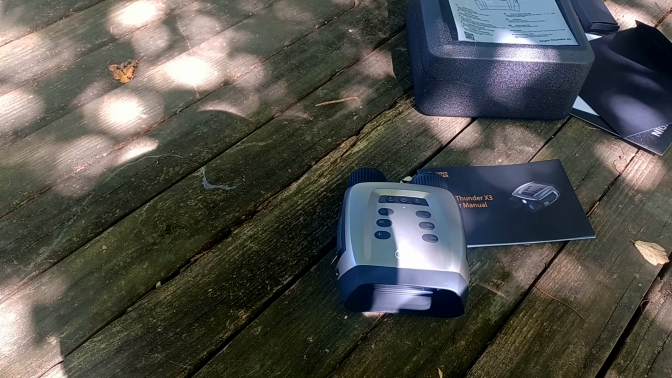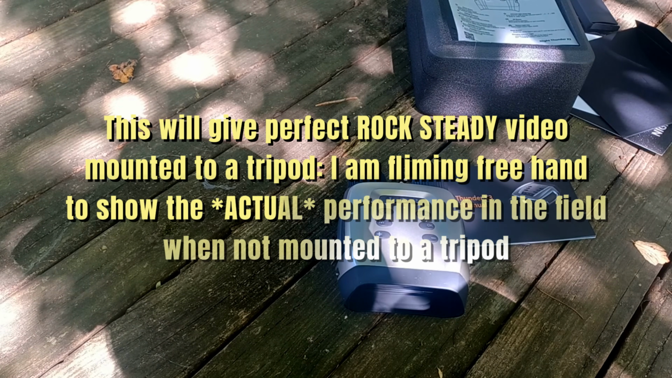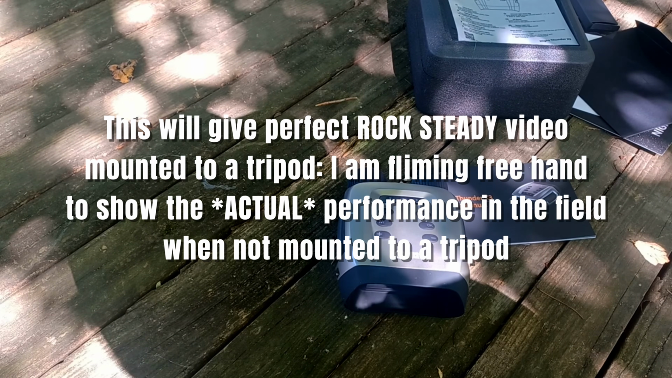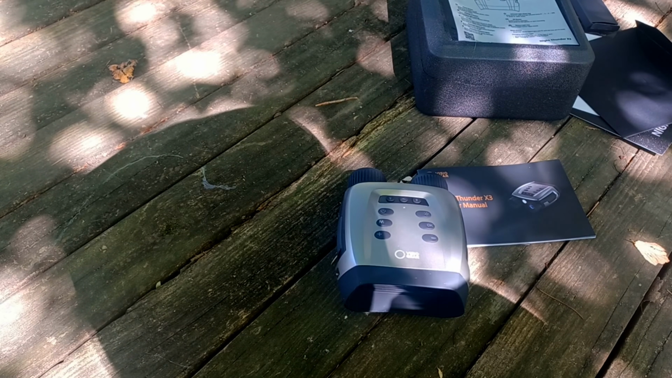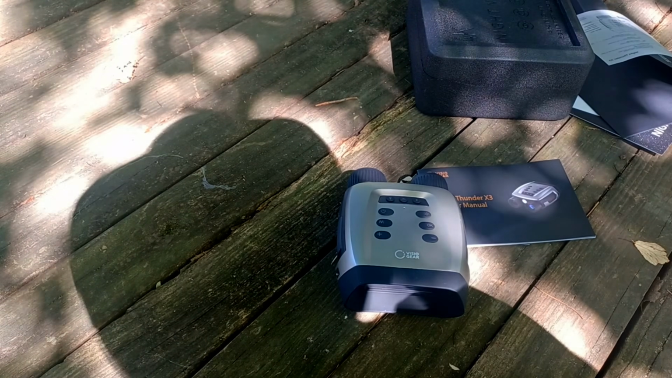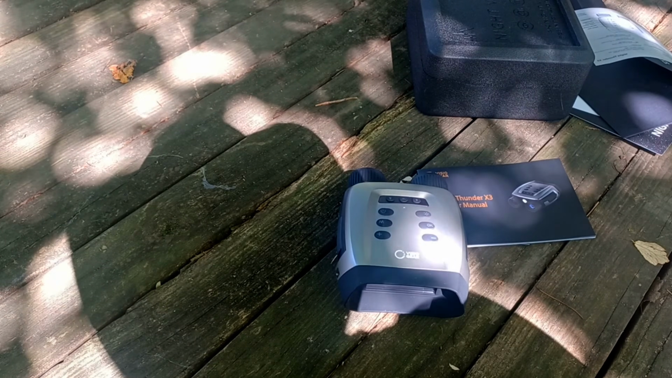So now I'm going to show you some daylight footage around my homestead. I live way out in the country, and we're going to take a look at some stuff here in the daytime so you could judge the performance of the day video camera, and then we're going to do some nighttime recording, and I'll walk around at night here and show you the performance of this thing at night. Okay, stand by.